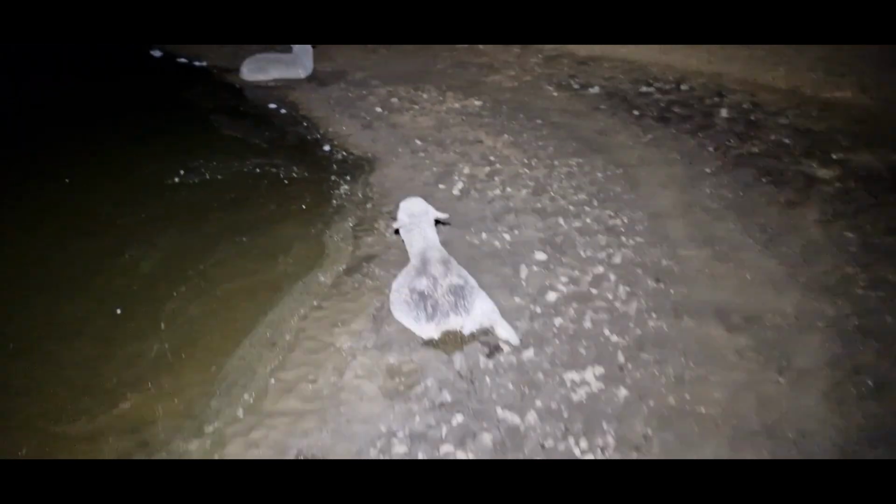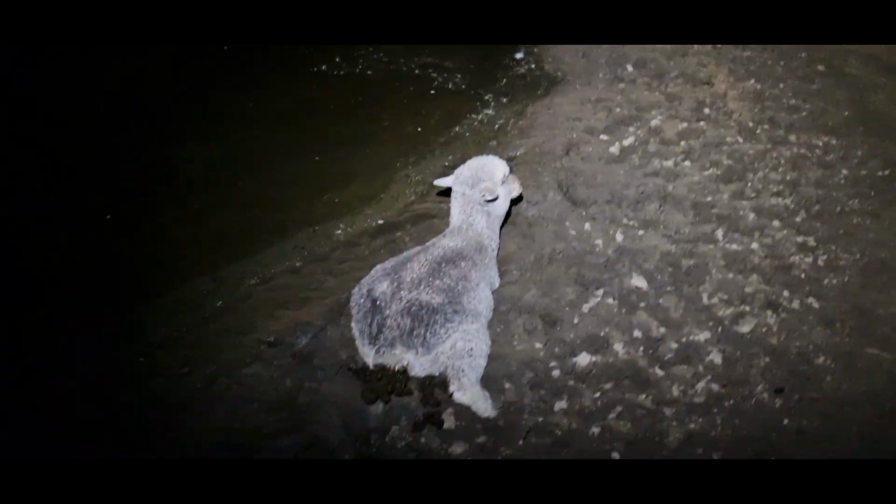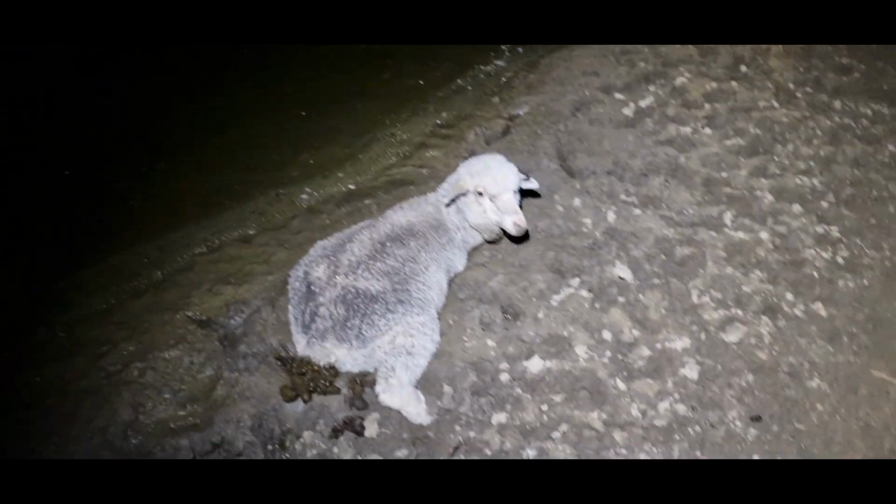Oh, it's disappointing. Oh, hang on. Are they stuck? Couple of sheep down here. I don't know if they're... Shit, they could be stuck actually. There's actually 1, 2, 3, 4 sheep that I can see down here. I'm just going to come down, make sure they're not stuck. Oh yeah, he's stuck. Hold on. He looks like he's been stuck here for a while. I'm going to have to put the phone down and just see if I can get these 4 sheep out of here.